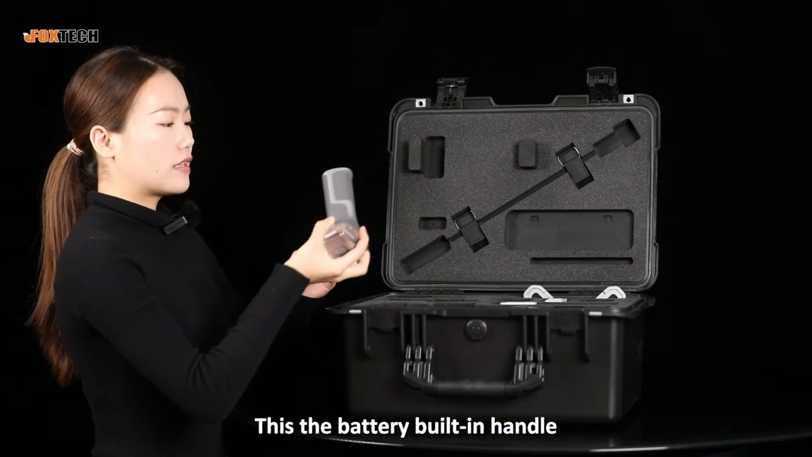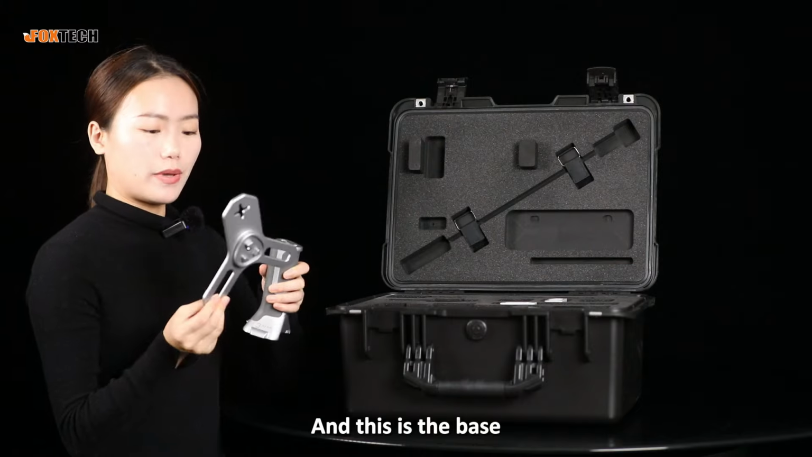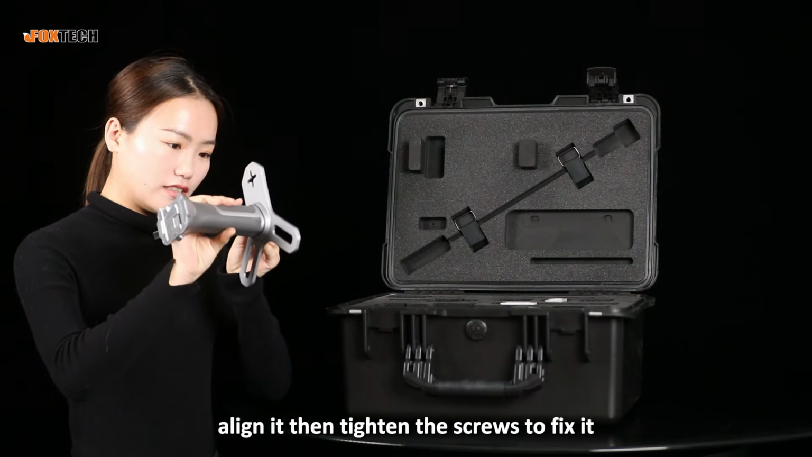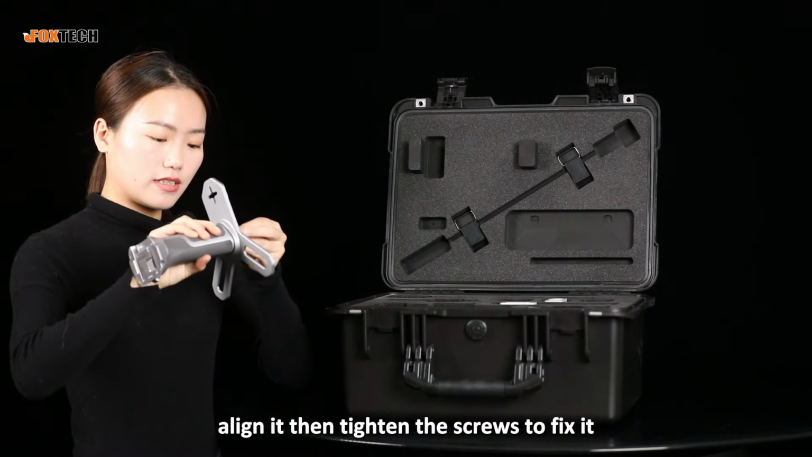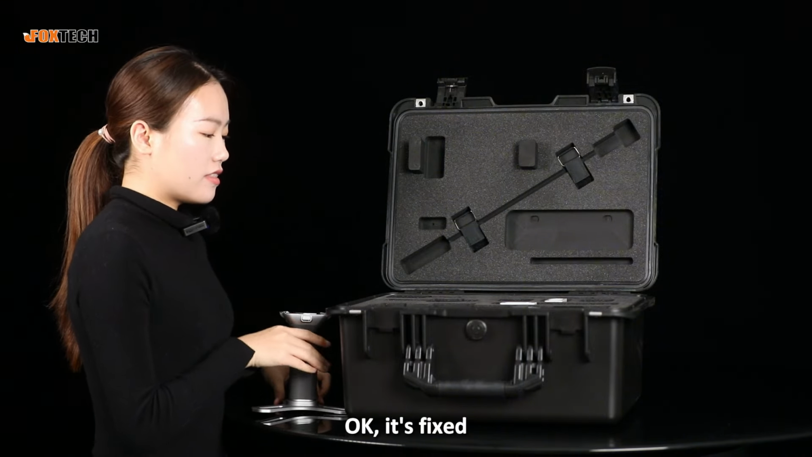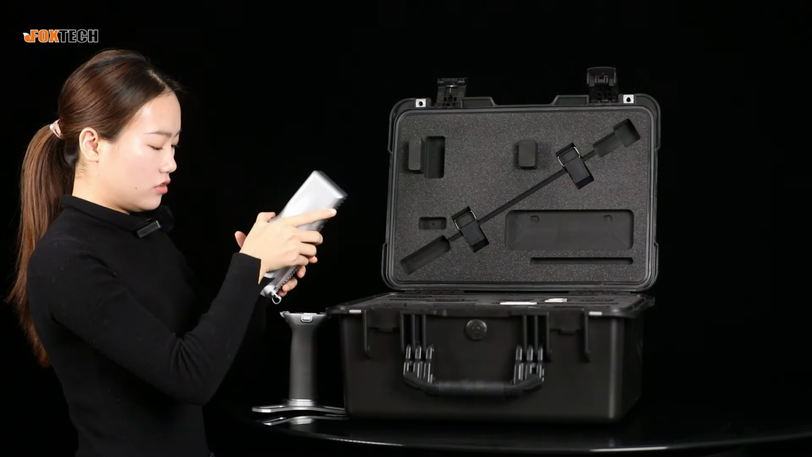This is the battery built-in handle and this is the base. Next, let's fix it. Align it. Then tighten the screws to fix it. Okay, it's fixed. Then connect the LiDAR scanner with the handle.